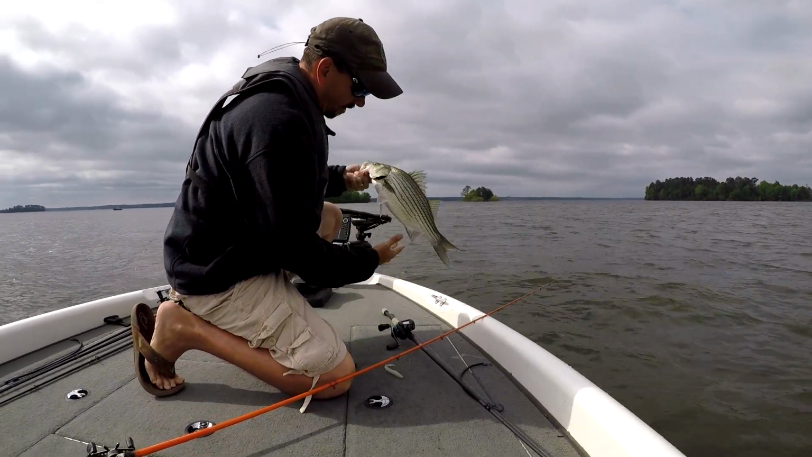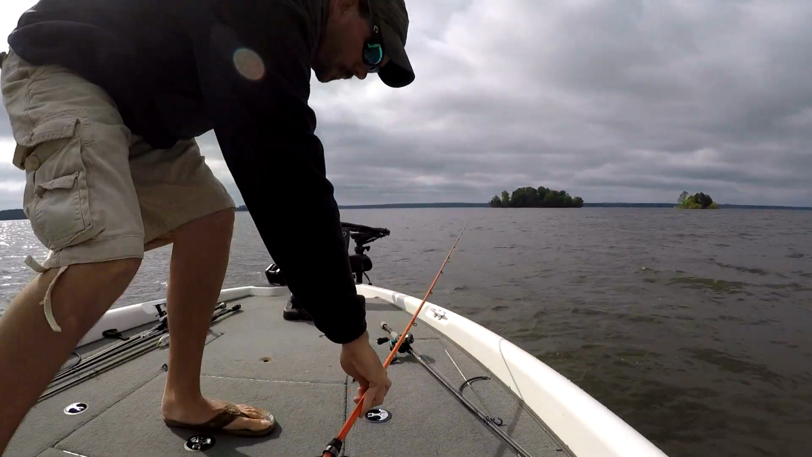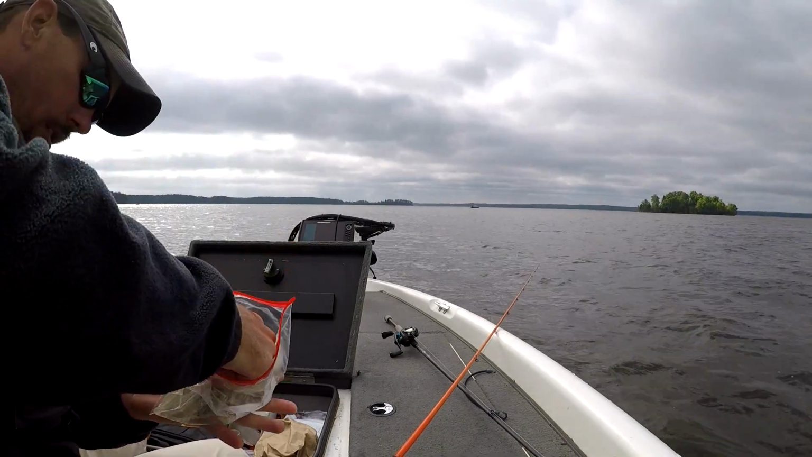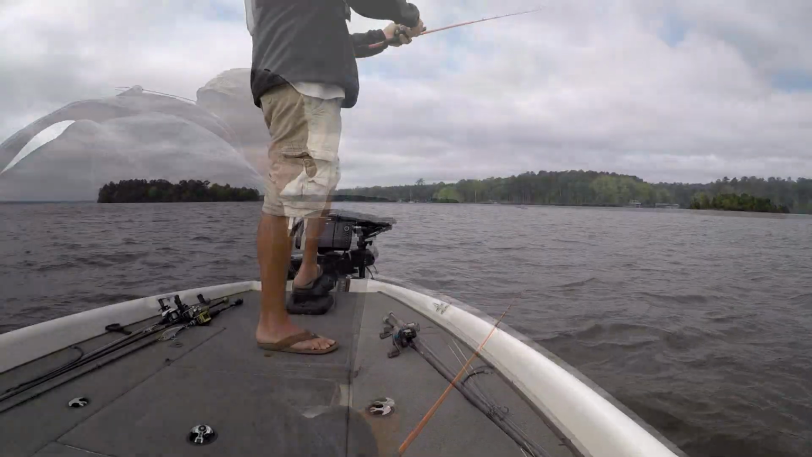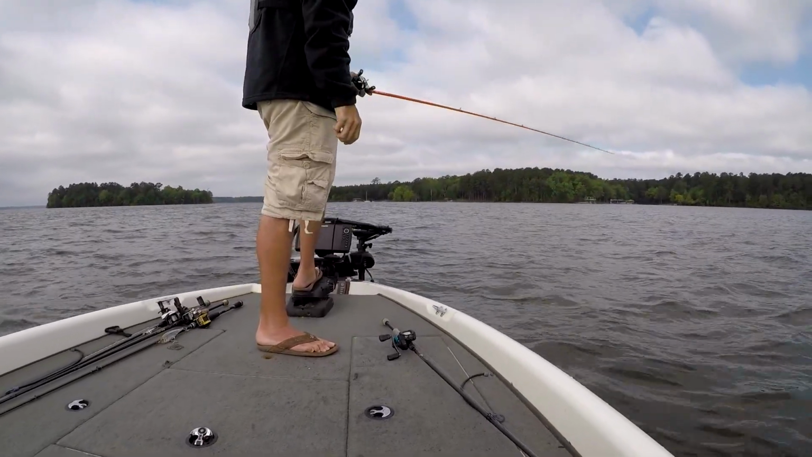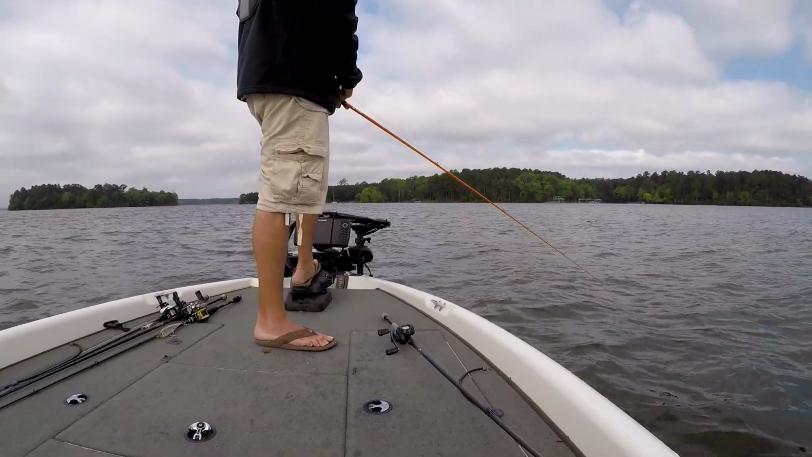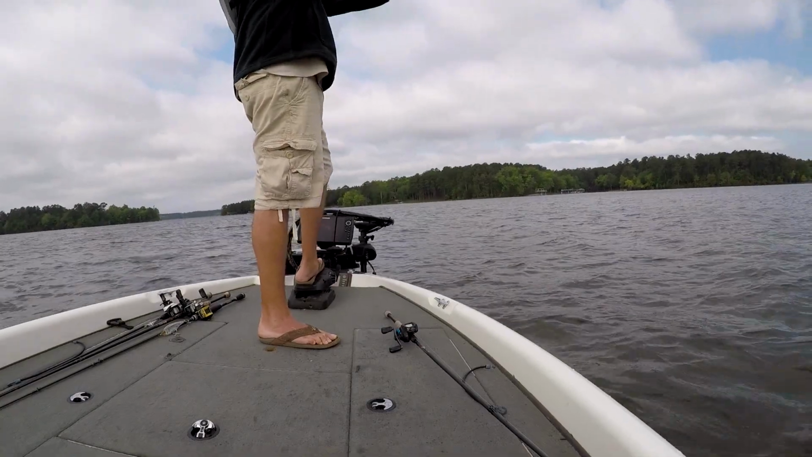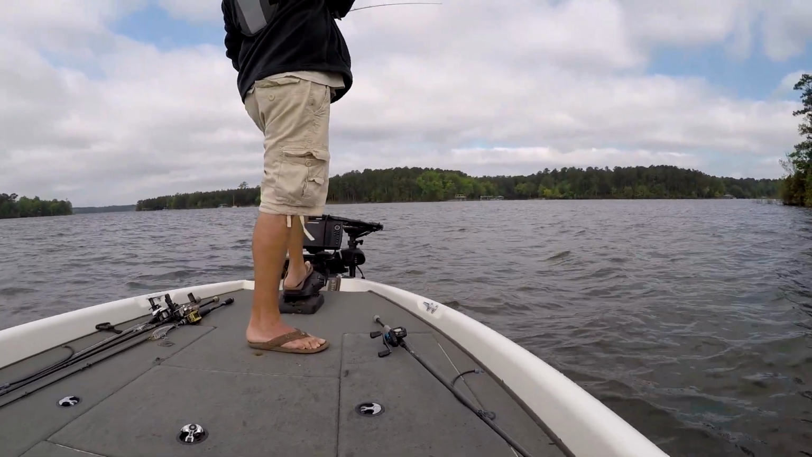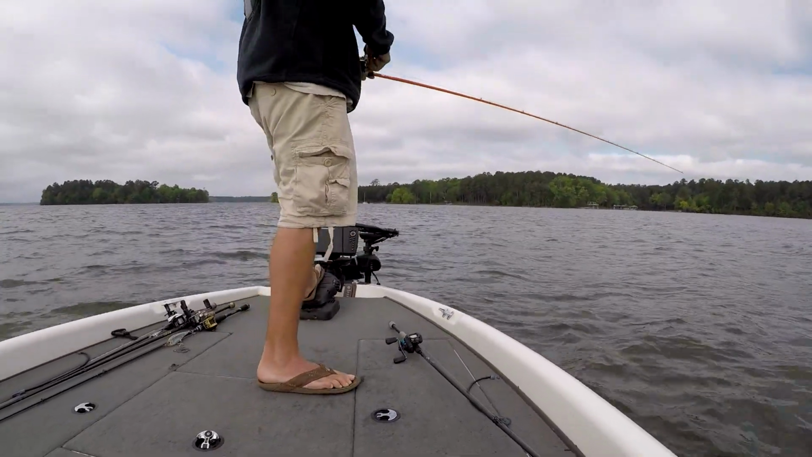Ain't they fun? Nice largemouth too. Come on.